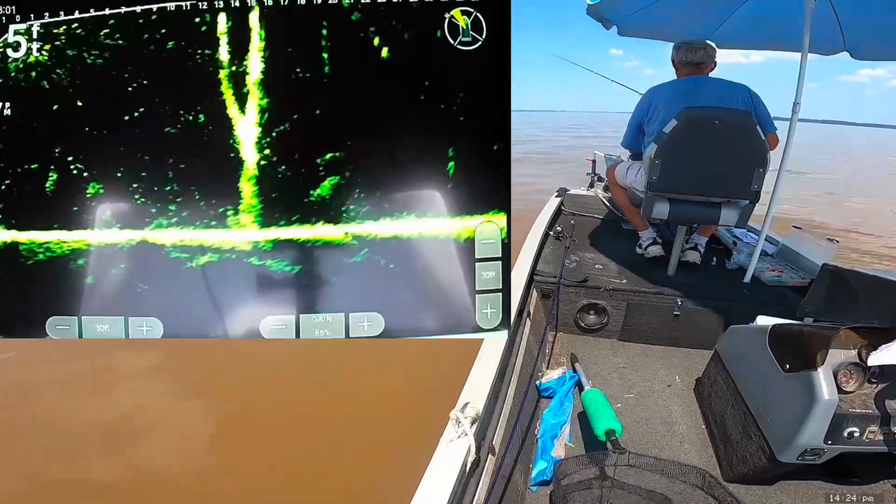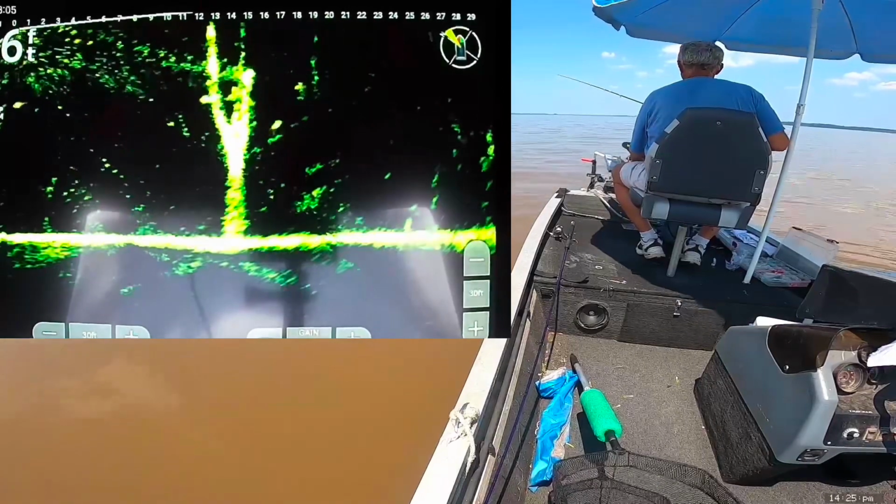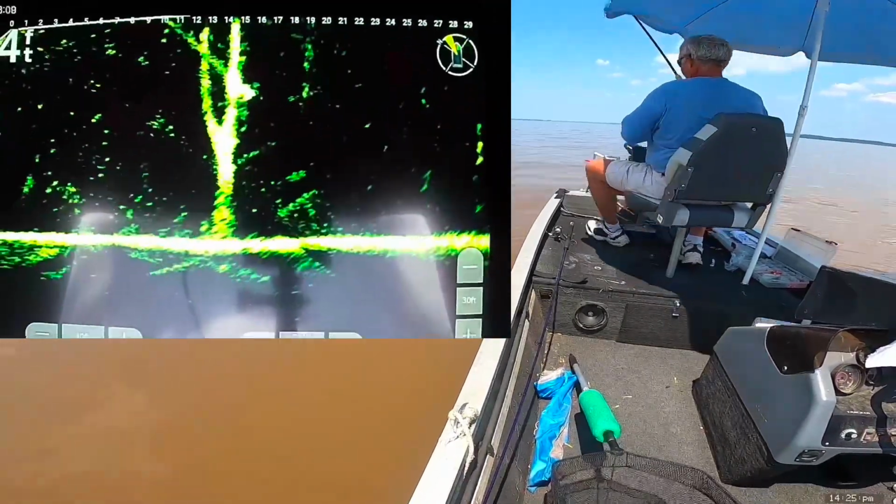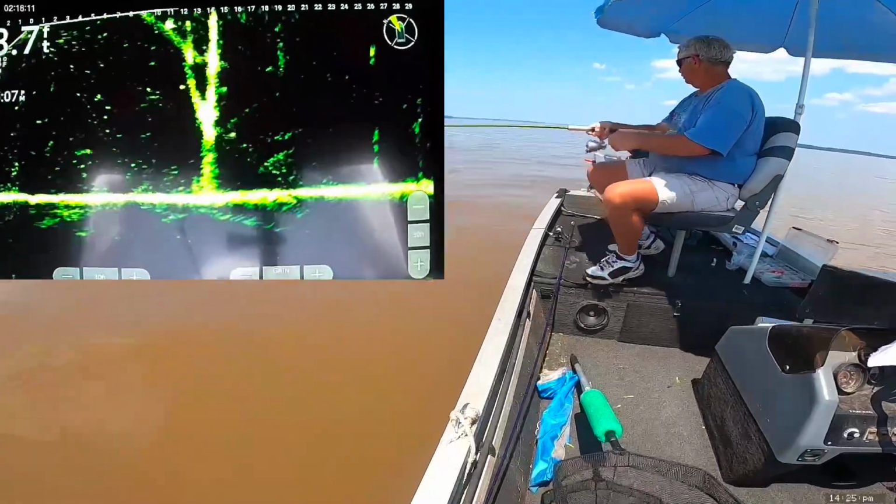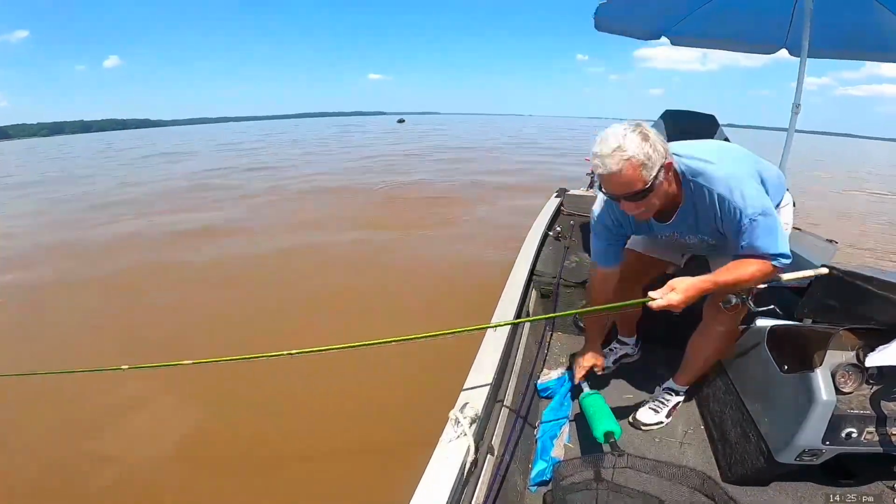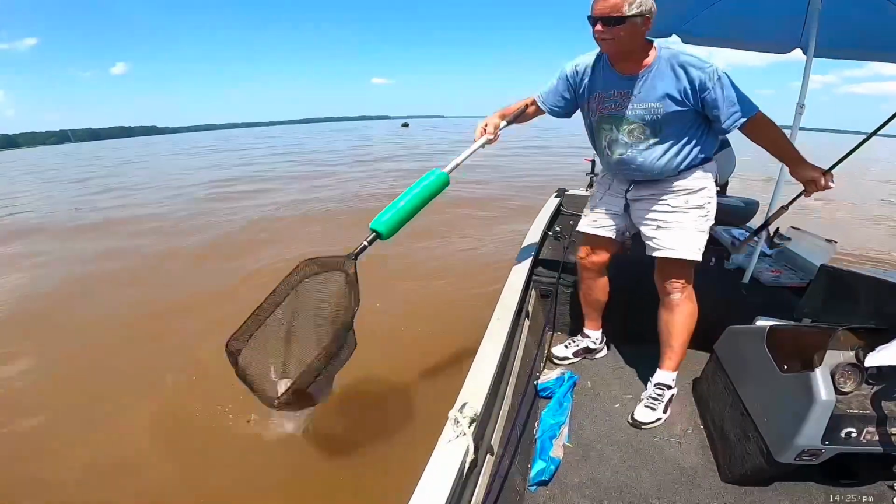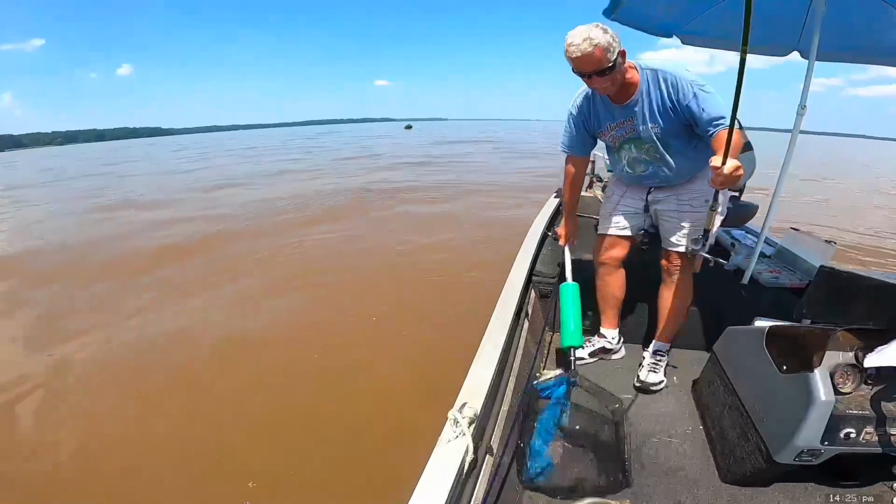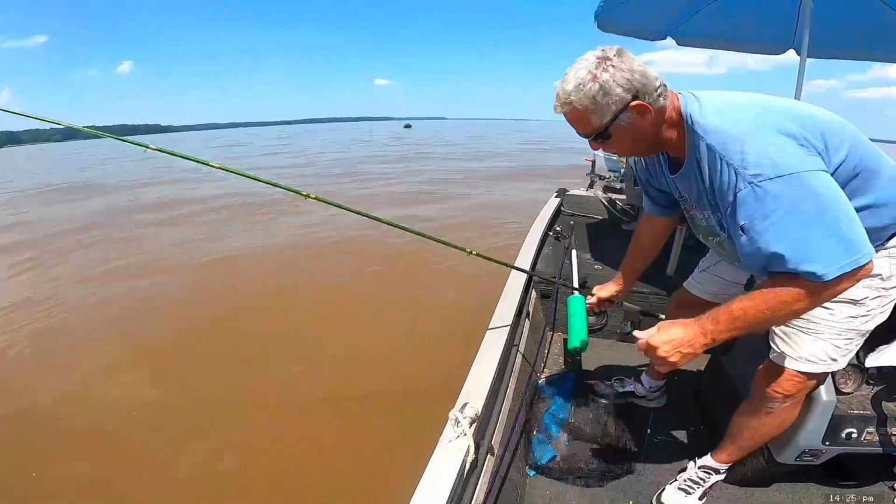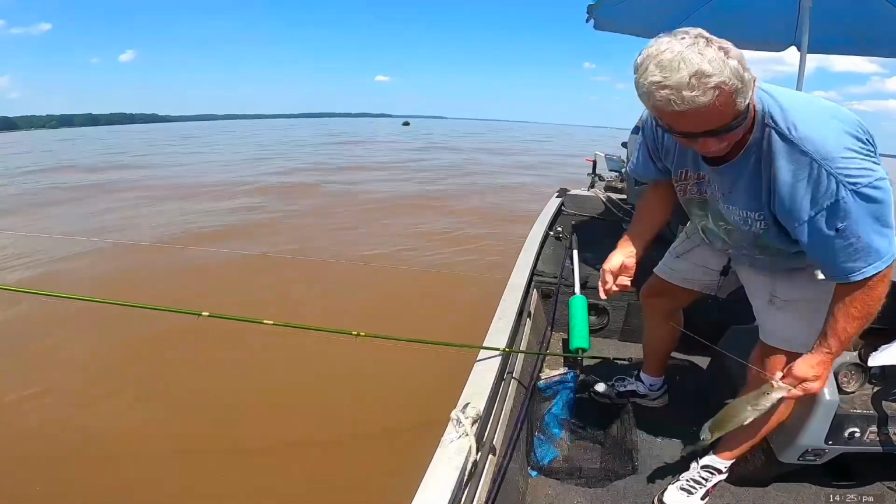I was looking in the fork of this tree right here. Going right in the fork, and there's another right on the other side of the tree. I was going to try to get that in the fork there first. Bam, look at that. There's one right there I never seen. Yeah, it's going to be a good one right there. There we go. That's a nice fish, probably about a pound and a quarter.